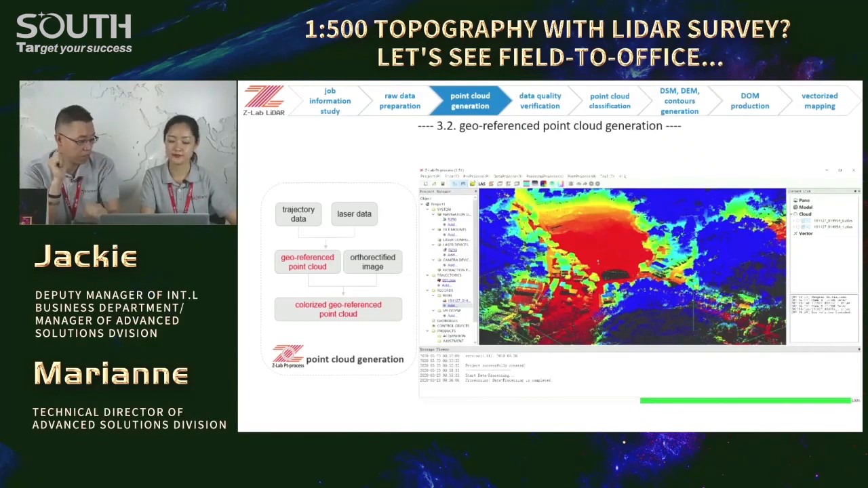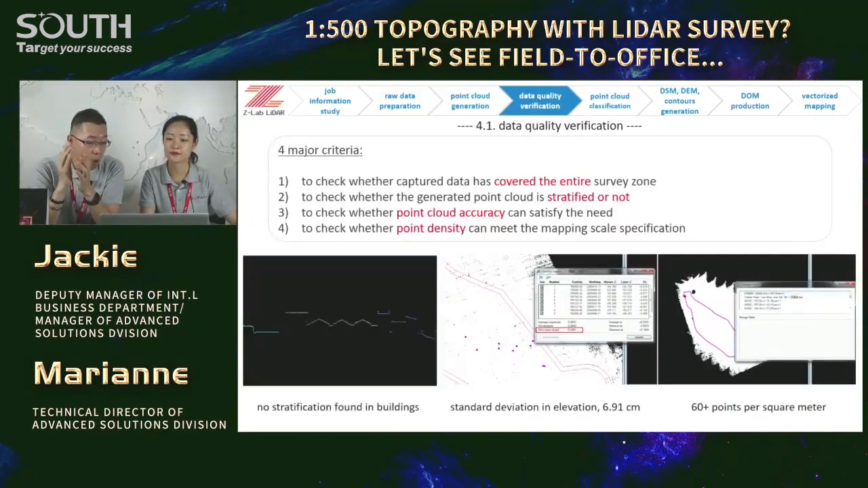Yes. After that, we have to verify the data quality. And there are 4 major criteria listed here. 1, 2, 3, 4. Right? Like drone mapping, we have to see whether the captured data has covered the entire mission zone or not. And then in the section display on the left, right? No stratified point cloud. In other words, no double rooftops, and no double ground surfaces.